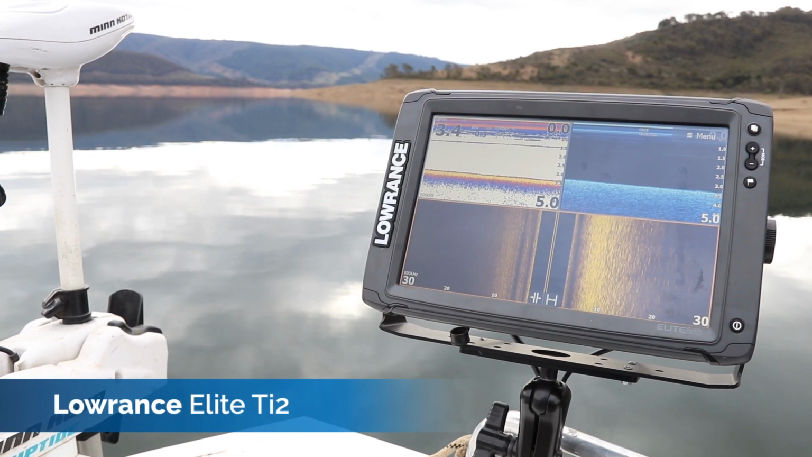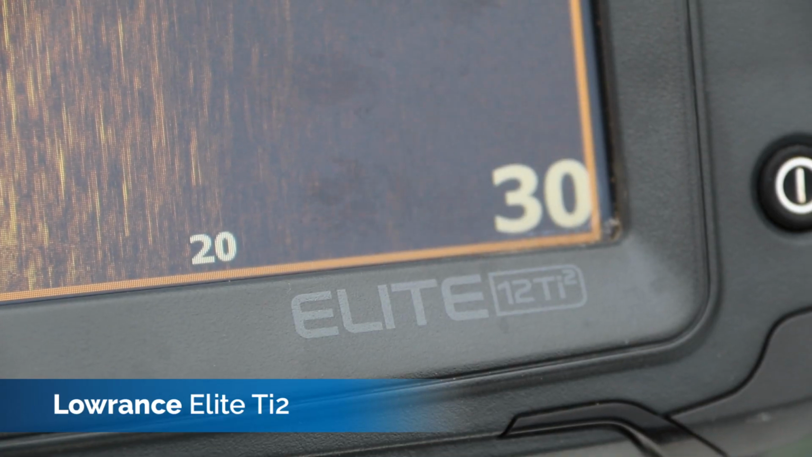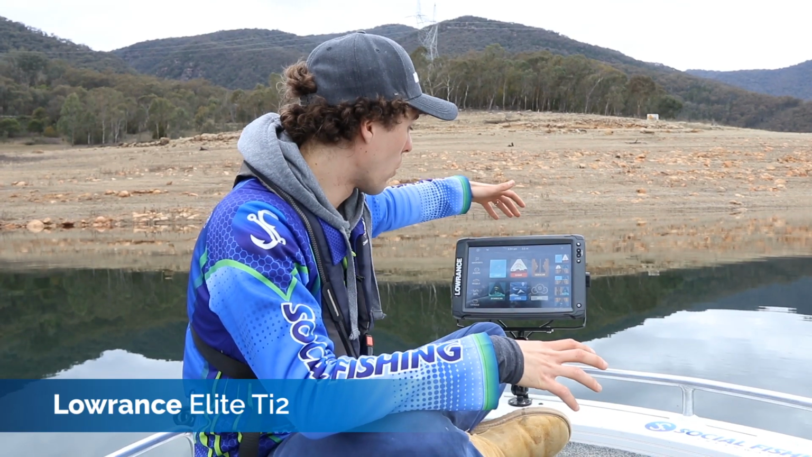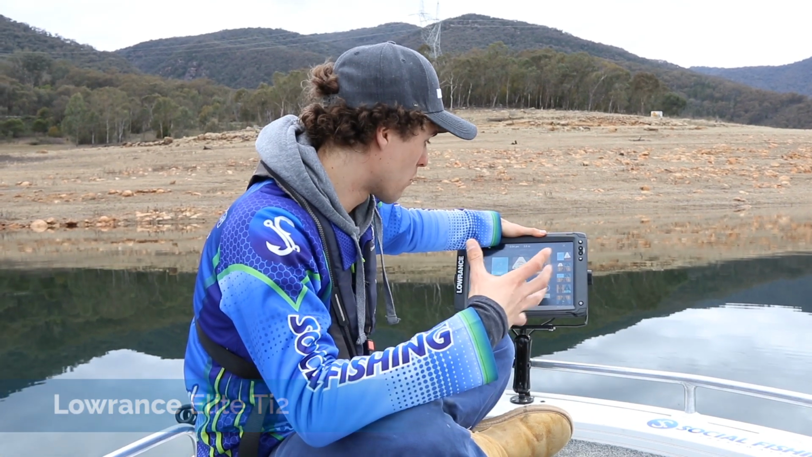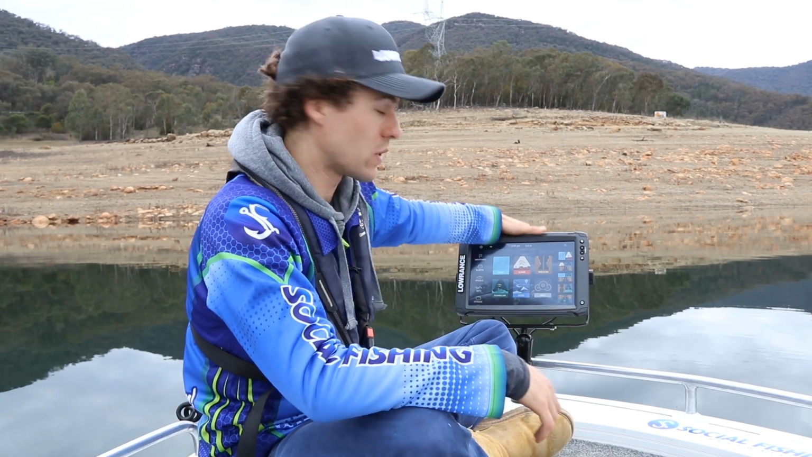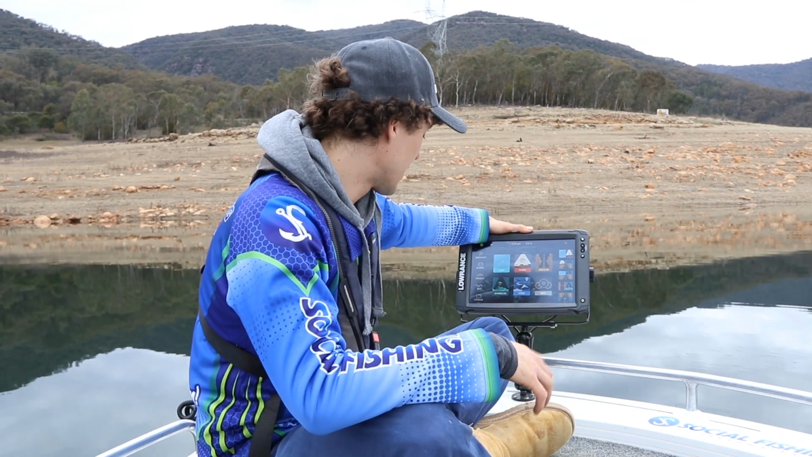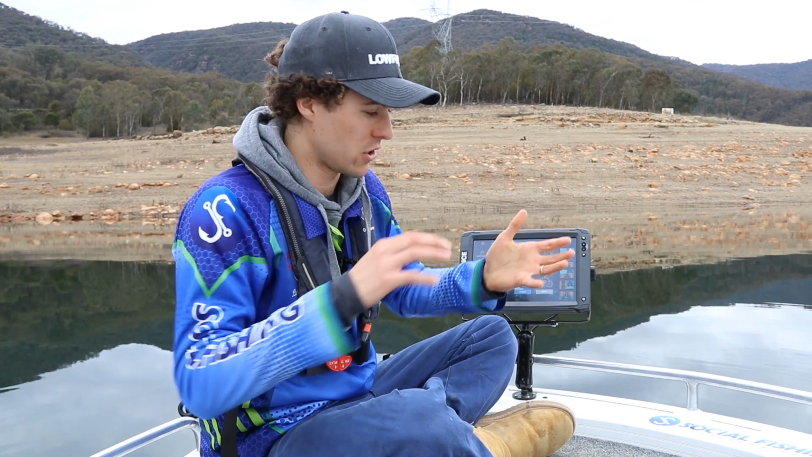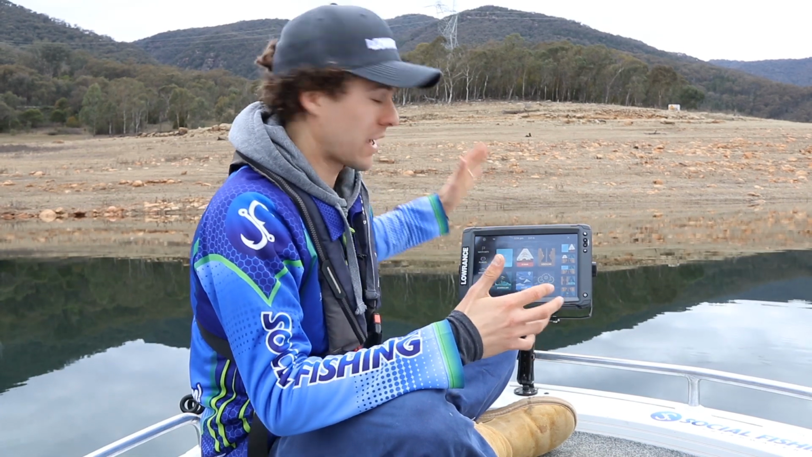This one here is the 12-inch model. They come in a 7-inch and a 9-inch as well. Now, they're a good entry level for side and down imaging. They obviously have more expensive models and some of the other brands do as well, but this one here I think is perfect really for what I do, and I do a lot of freshwater fishing. You know, if you're finding schools of redfin, looking for structure with your side and down, I really like it and it does the trick.